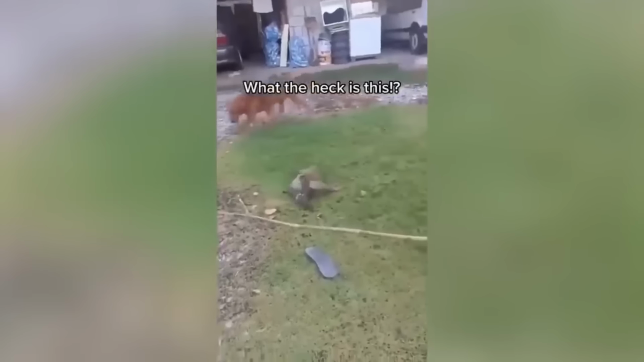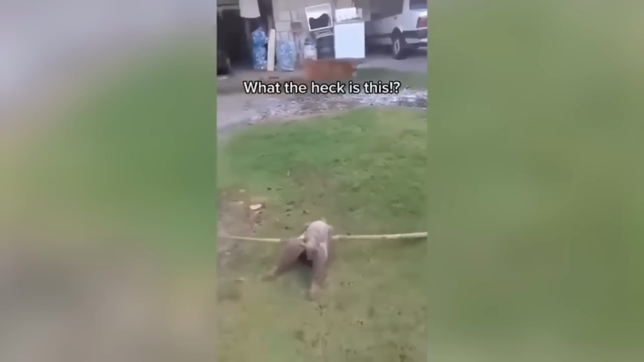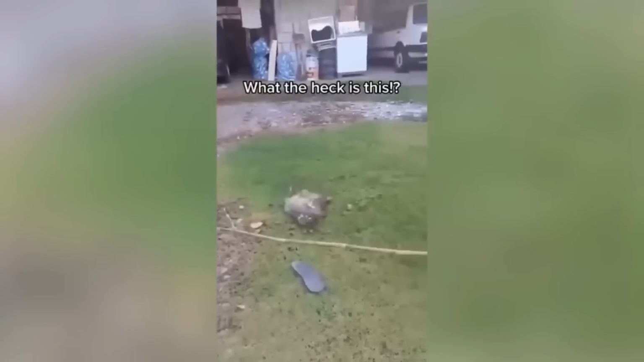A man shared this video on his Facebook profile, asking his friends and followers for answers about his terrifying encounter. At the start of the video, we can see a creature both terrifying and strange pouncing around in the backyard. It's really aggressive towards the man, and you can hear hissing sounds from it.